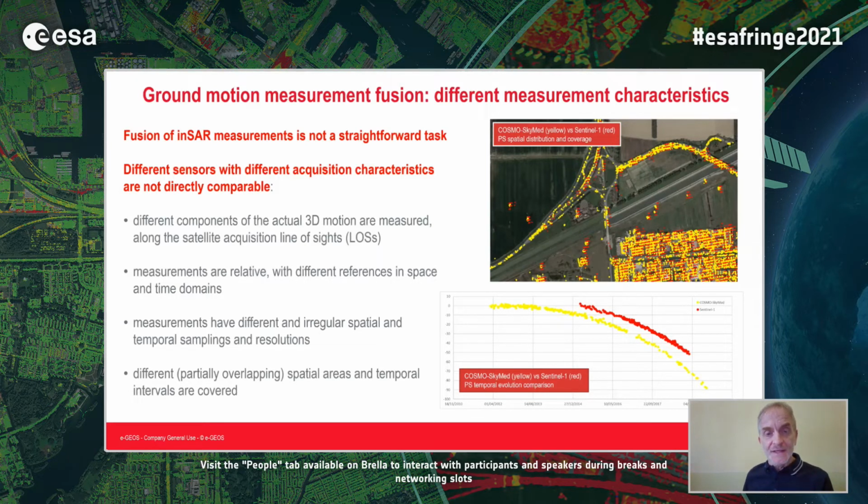First of all, the component of the three-dimensional actual displacement that is measured is different, depending on the acquisition geometry, because as you know, SAR measures the deformation along the line of sight. Also, we know that InSAR measurements are relative measurements, so we have different references in space and time domains.